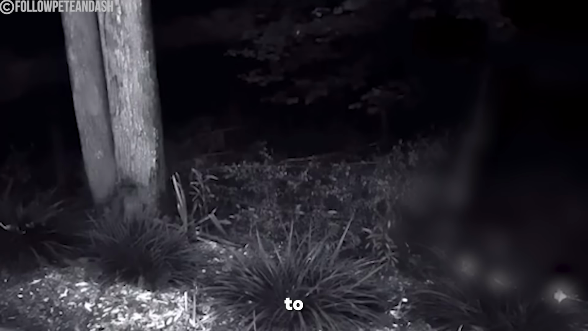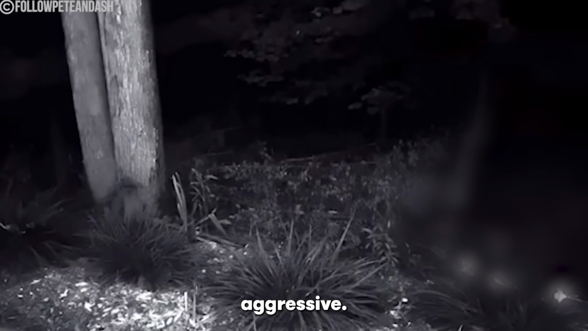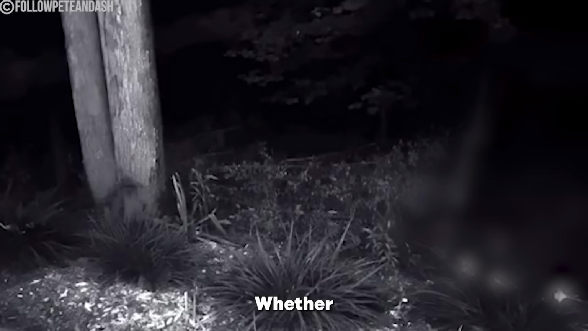However, there was more to the footage than just the little peek from the tree. This creature was aggressive. Whether it was real or very well done footage, well, that's up for debate.